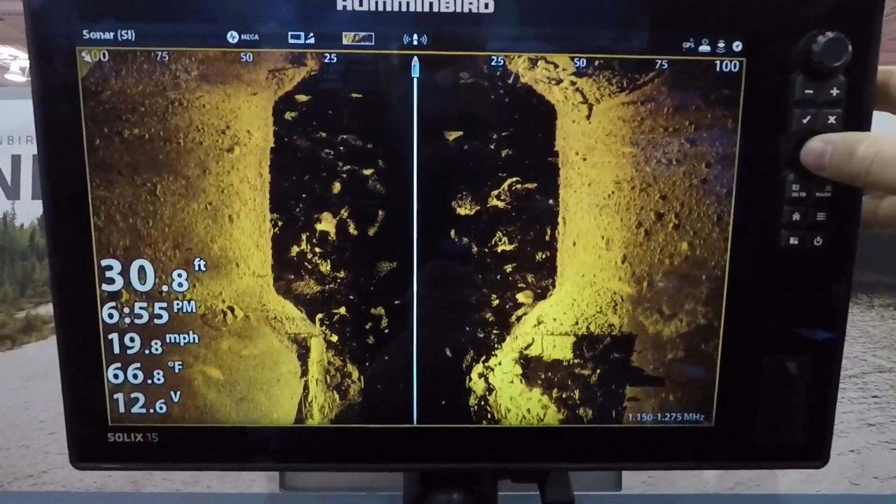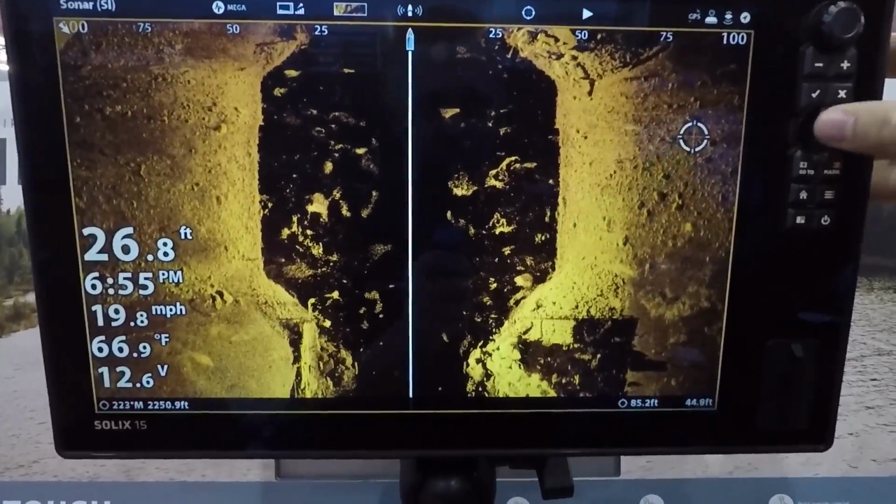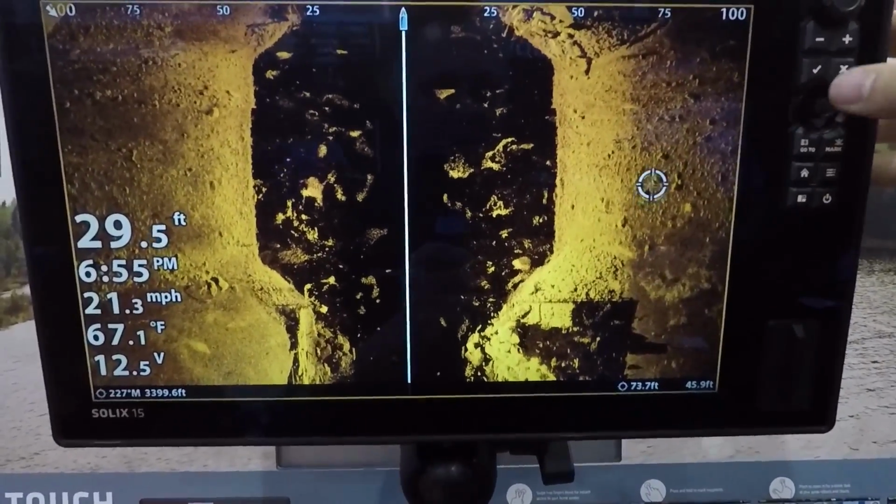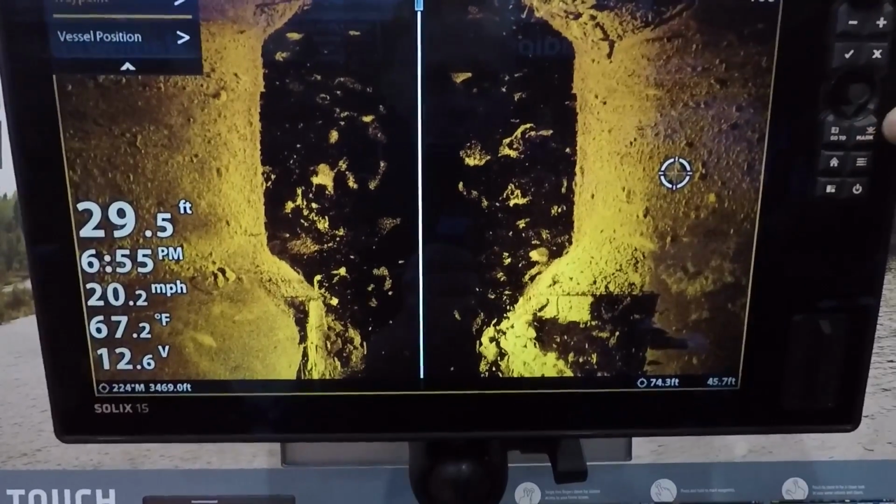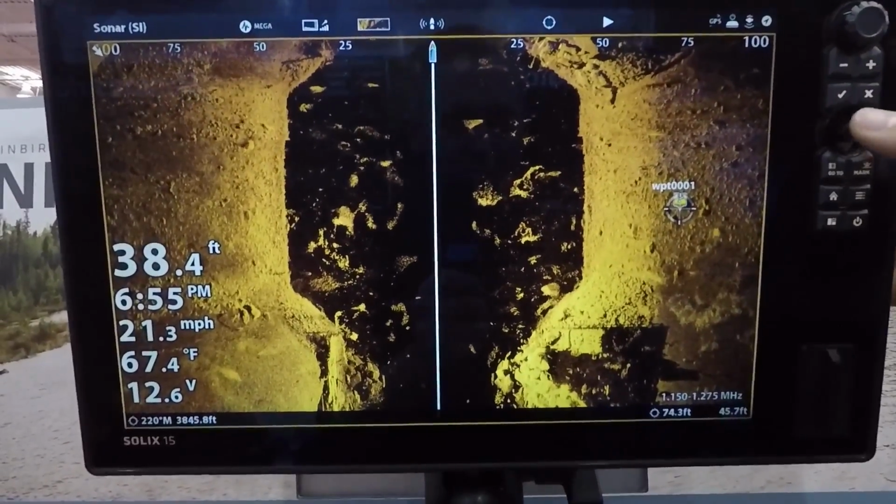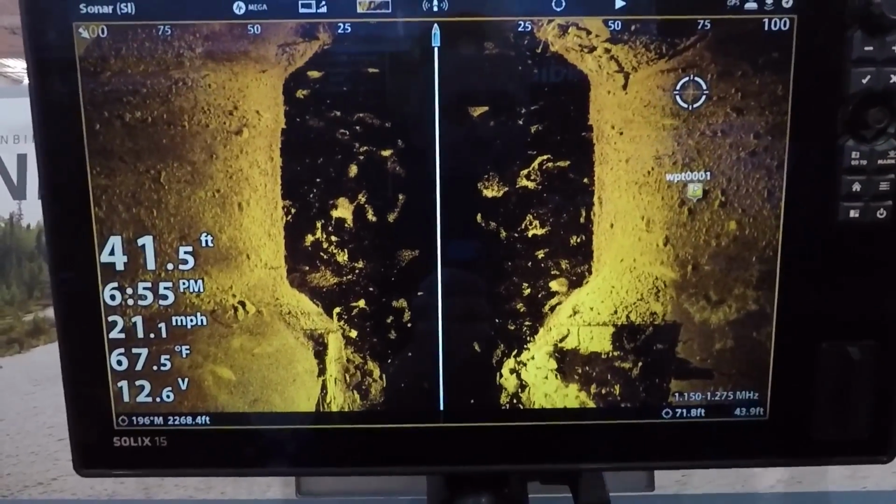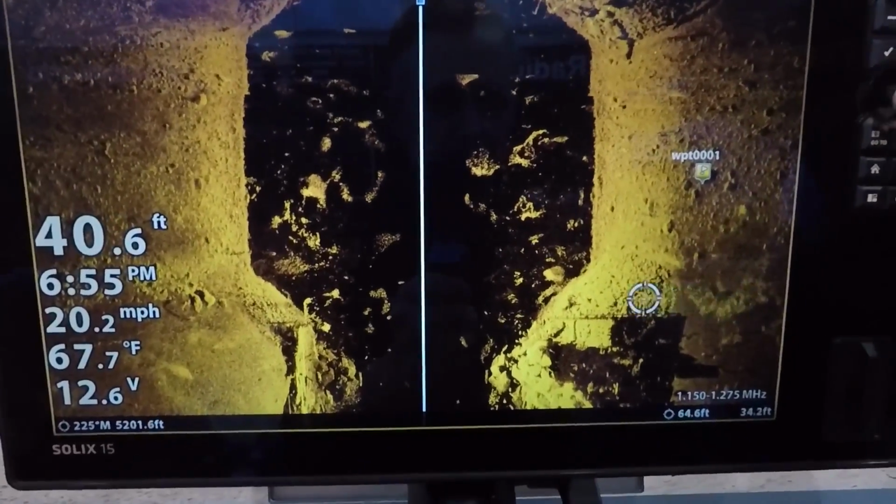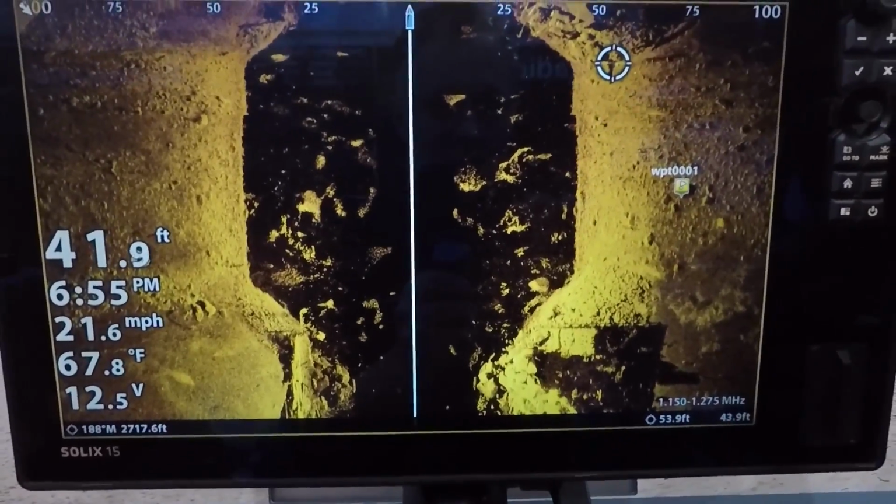So one thing I've noticed is these units are a lot faster than in the past. With the cursor, you can see how quick that moves around. If you want to go and mark a spot, we can go and do that just like that, very, very quick. And I find this little joystick works very, very well as opposed to the touch screen. This will get you right on it. So when you're driving the boat, I think you're going to use the keys a little bit more than you would the touch screen.